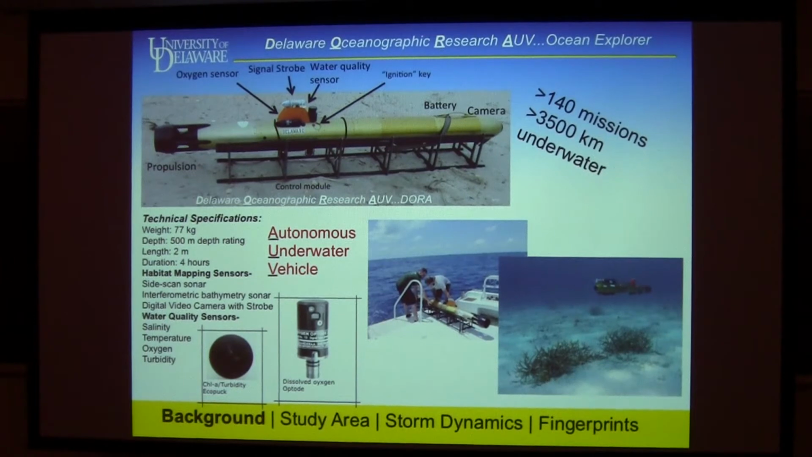I think overall I want to let you know, which is probably obvious, that we're living in an exciting time for ocean exploration and ocean mapping work, and that's because of what I consider to be two big revolutions going on. One is we're living in the age of robotics.